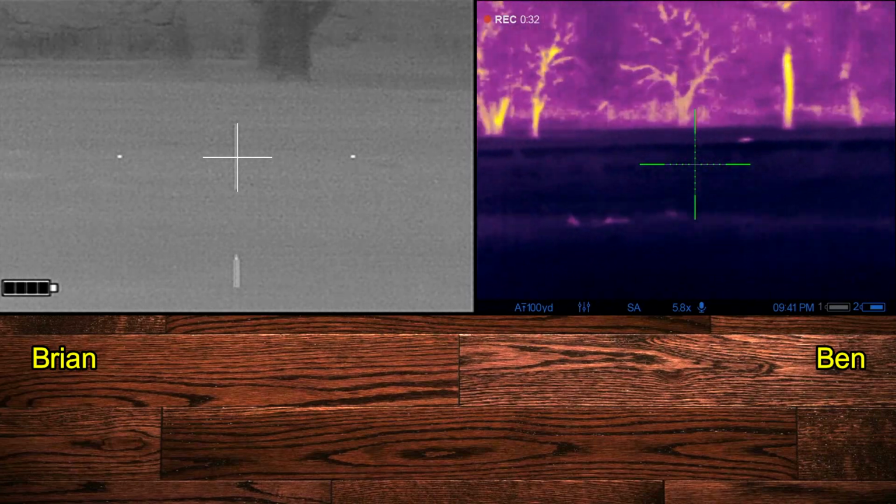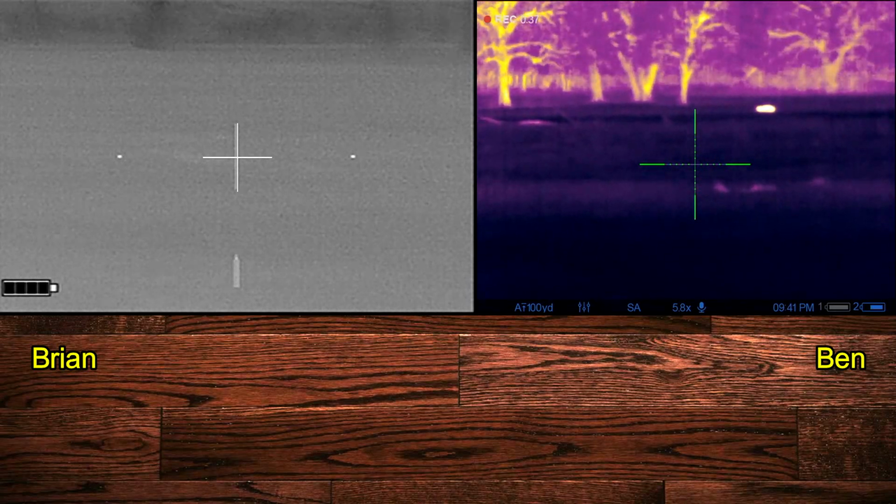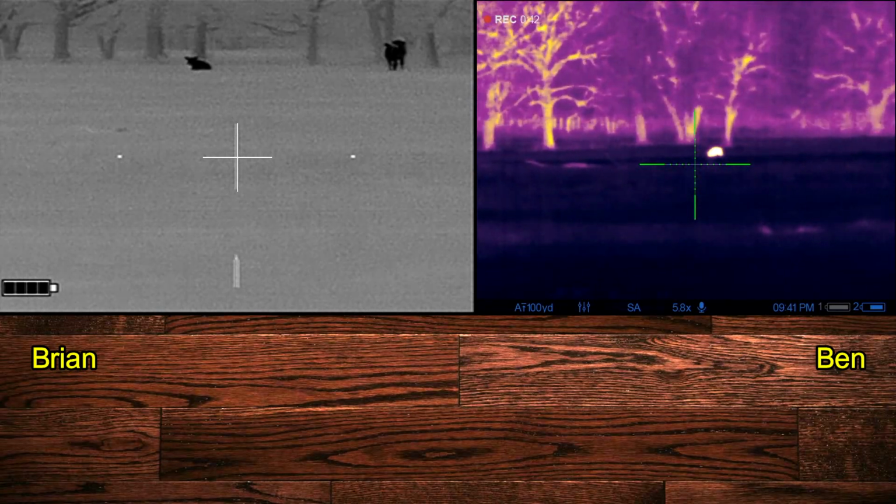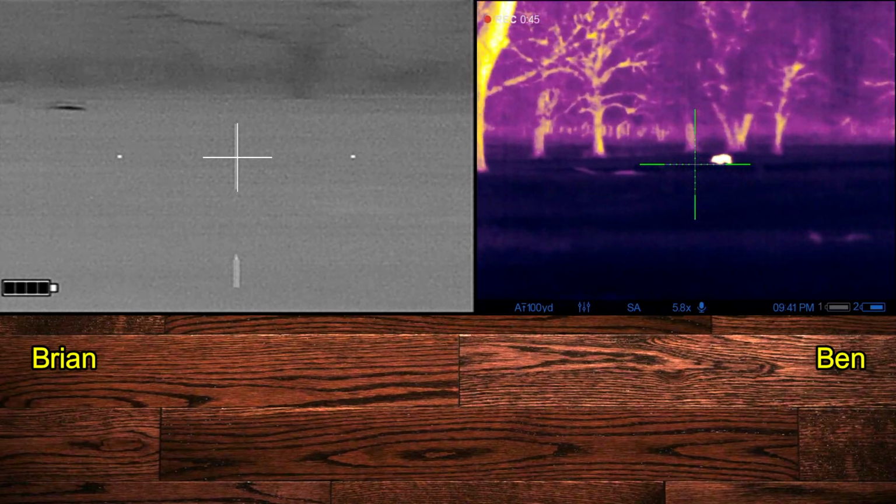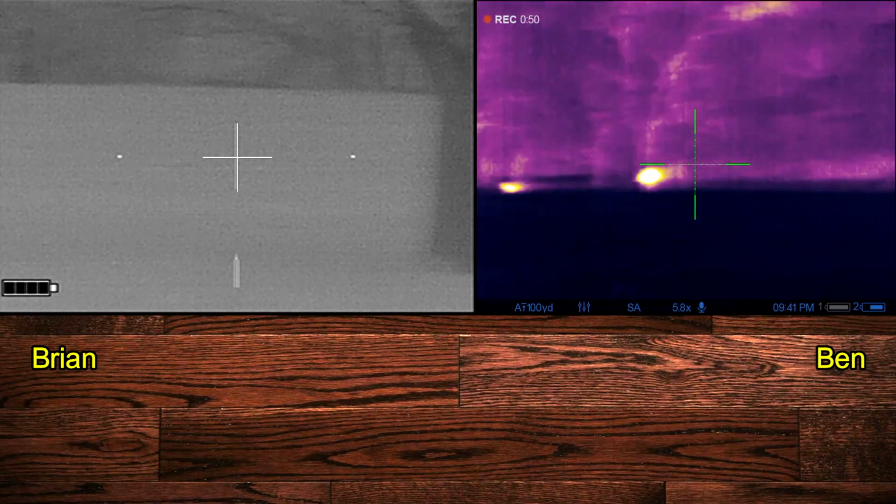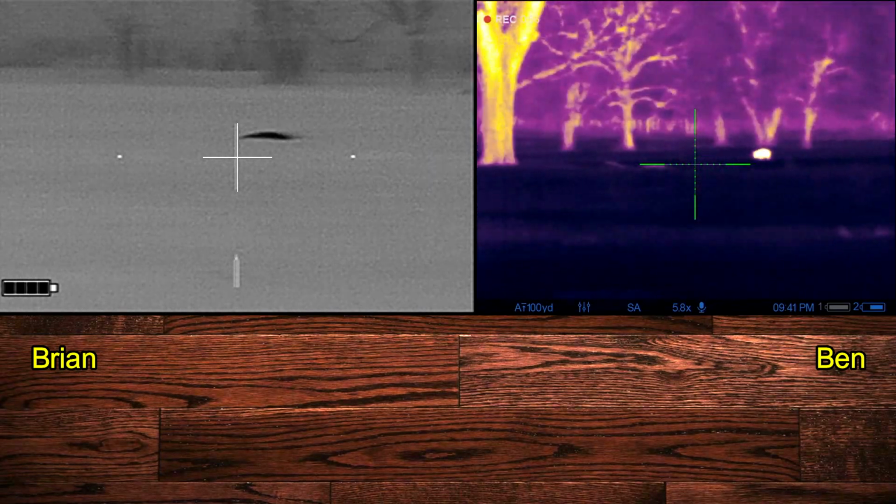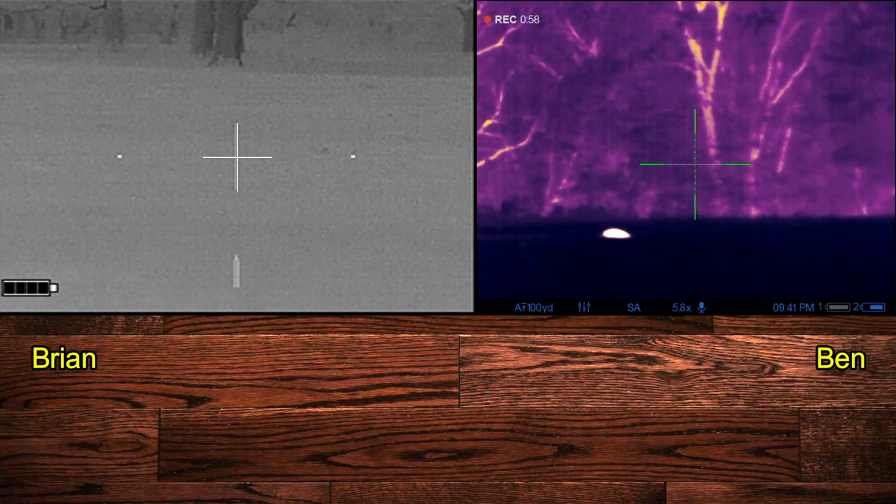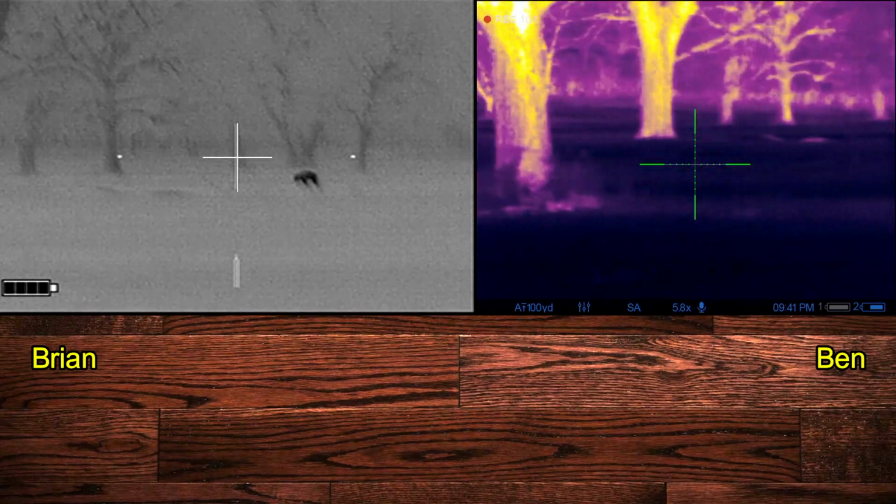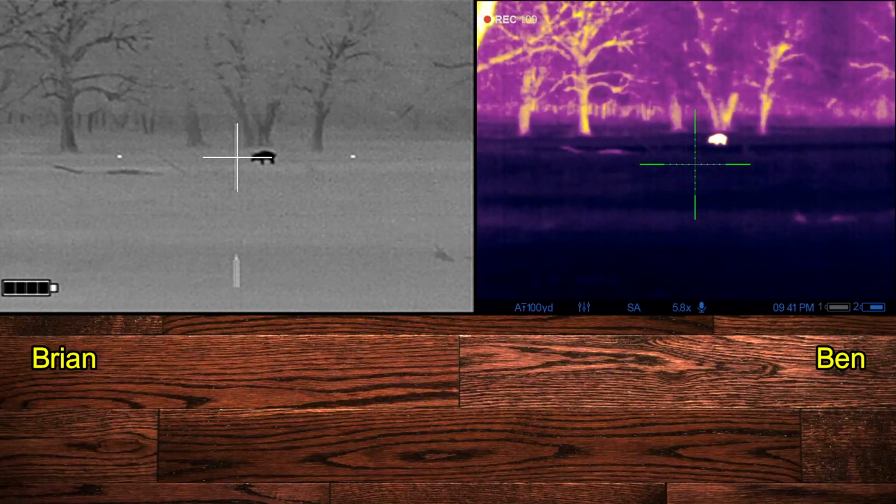But we got cattle off to the right. And I have no idea where he's talking about, because I'm not expecting him to be 100 yards out, looking into the cattle, walking by itself. I don't see it. I think I can take it. Yeah, see it? It's right here. So Ben has to point me over towards it. No, I don't see it. Move more to your left. There it is. Between the cattle. So it's between cattle, but it's well behind them.